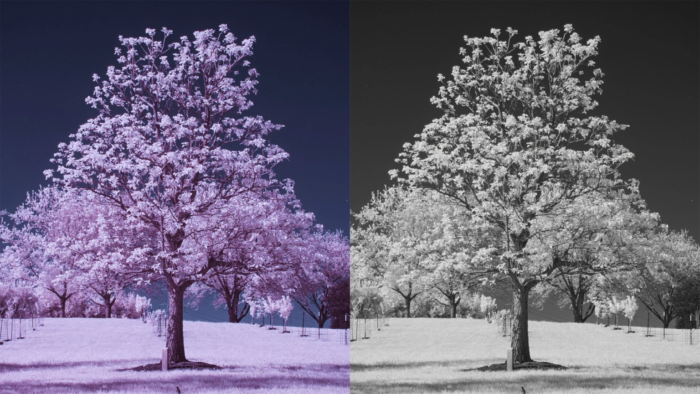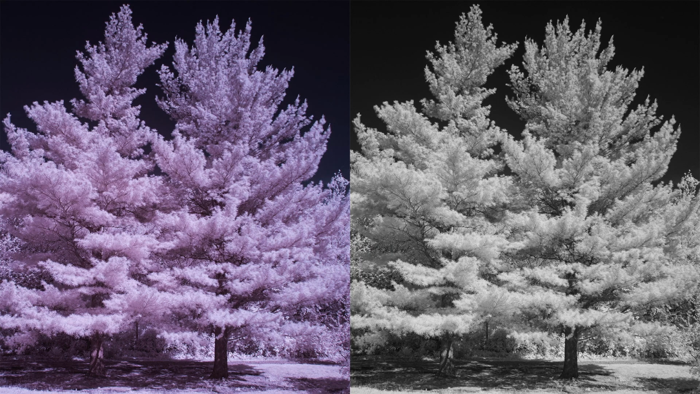This first shot is at 14mm and looks good in both edits. The second shot at 26mm also looks good in both false color and black and white. And at the telephoto end, the 42mm example has a little vignetting, but other than that, both images look good.